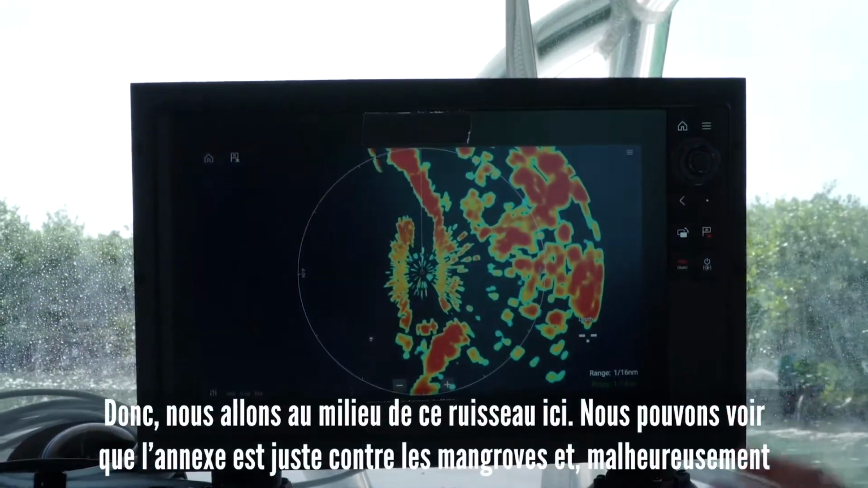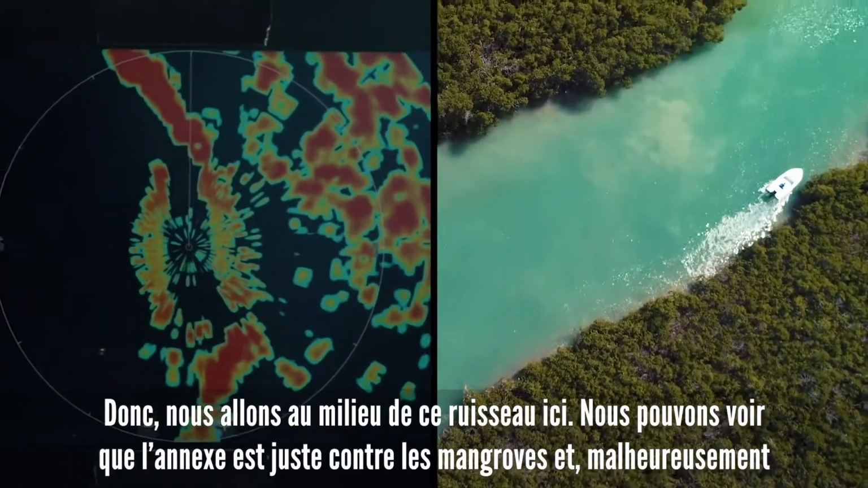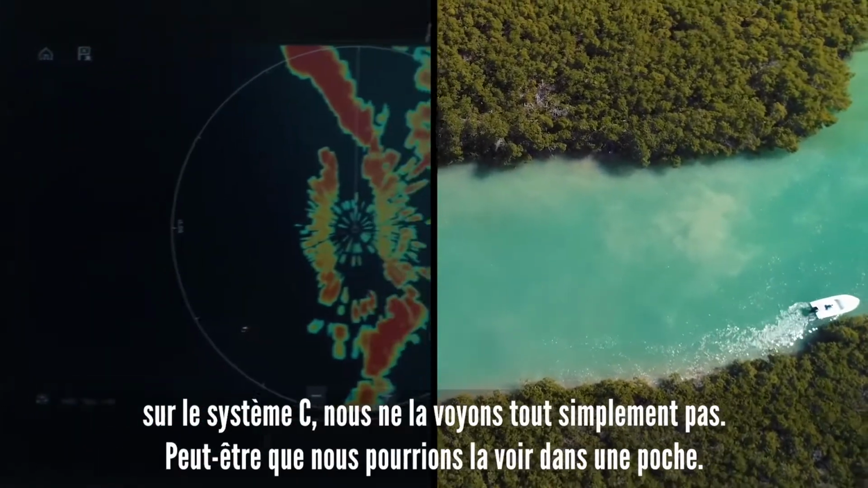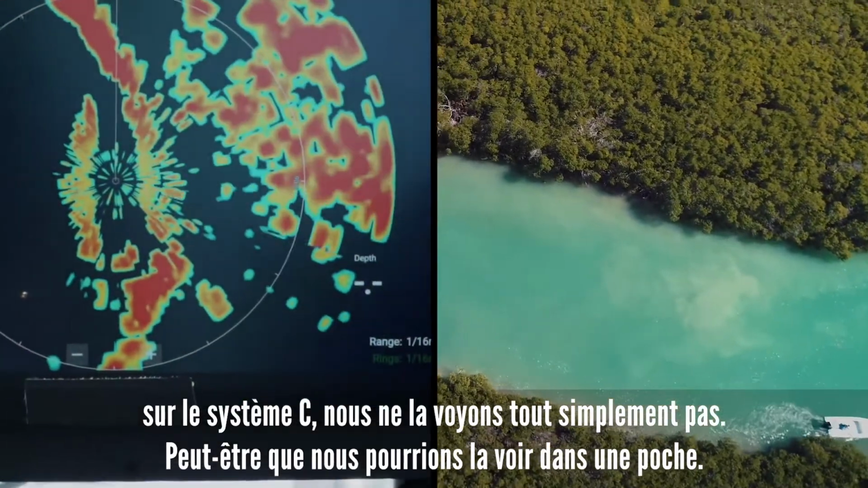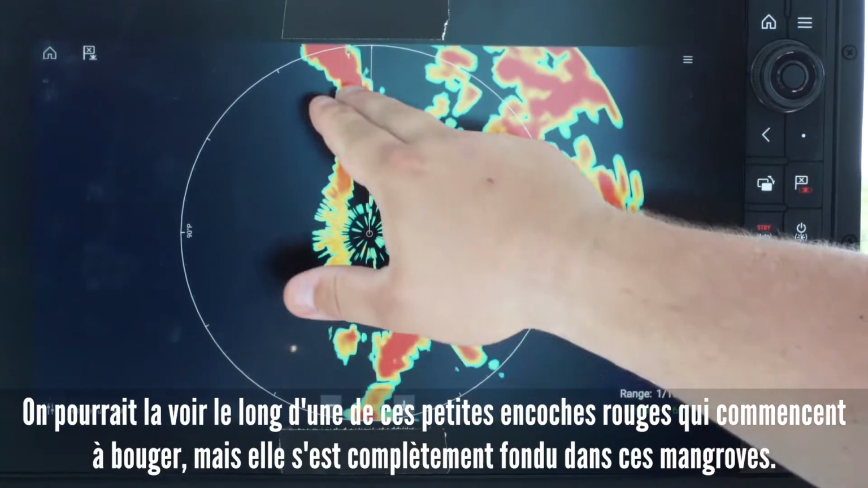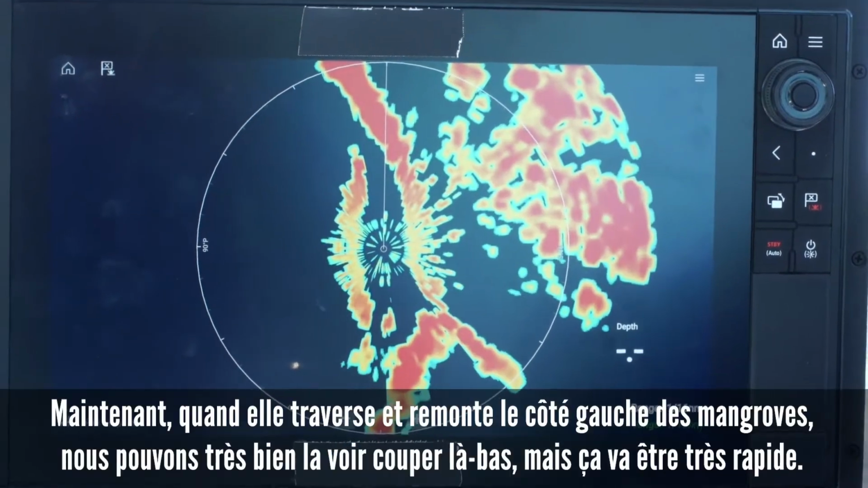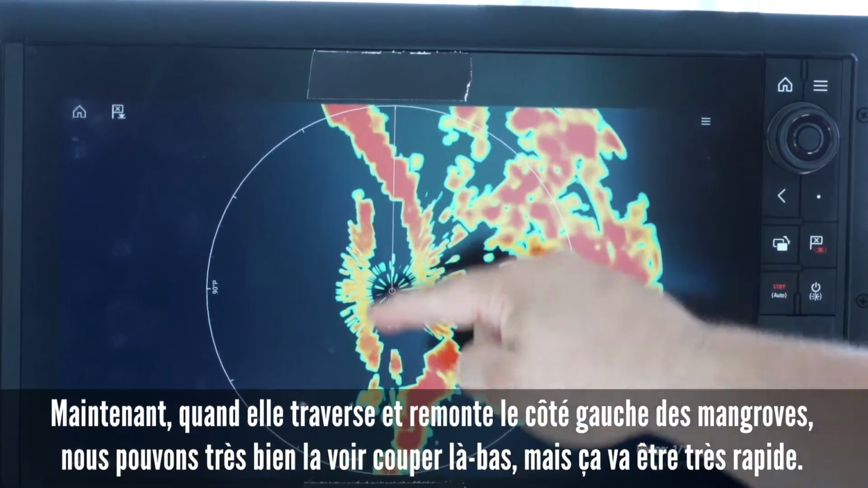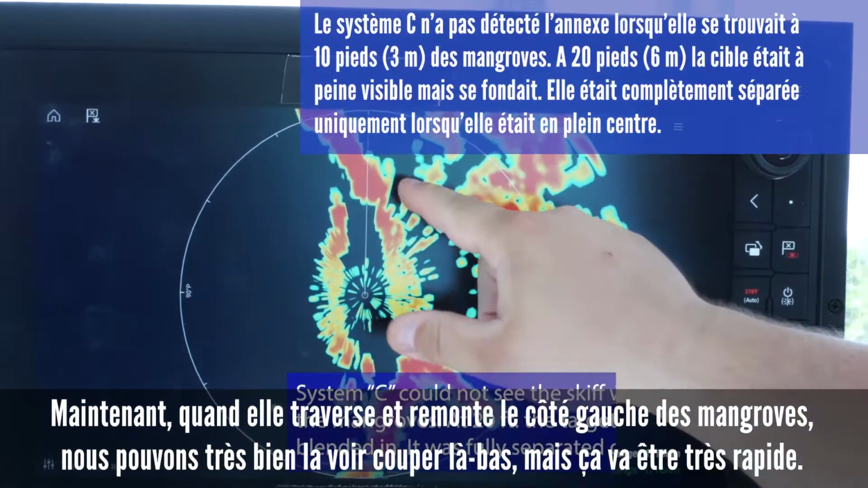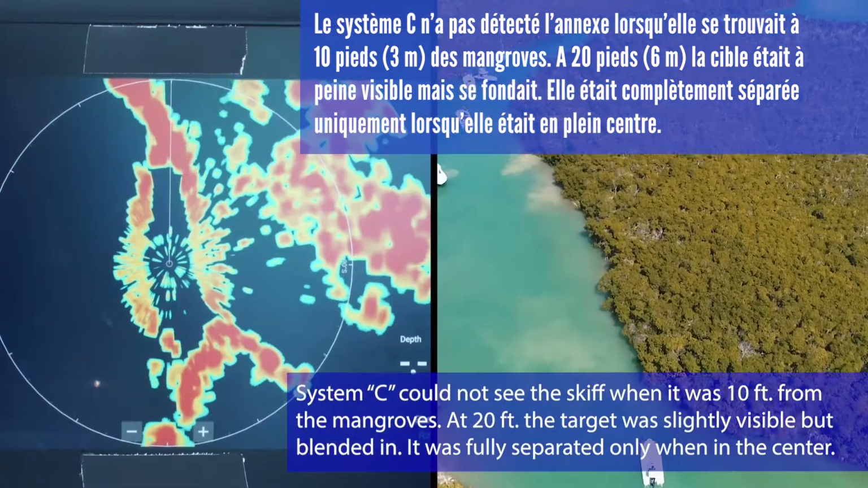So we're dead middle of this creek here. We can see the skiff is right up against the mangroves, and unfortunately on System C, we're just not seeing him. Maybe we might see him in a pocket. We might see one of these little red notches starting to move, but he's completely blended into those mangroves. Now, when he cuts across and comes back up this left side of the mangroves, we very well may see him cut across there, but that's just going to be for real quick.